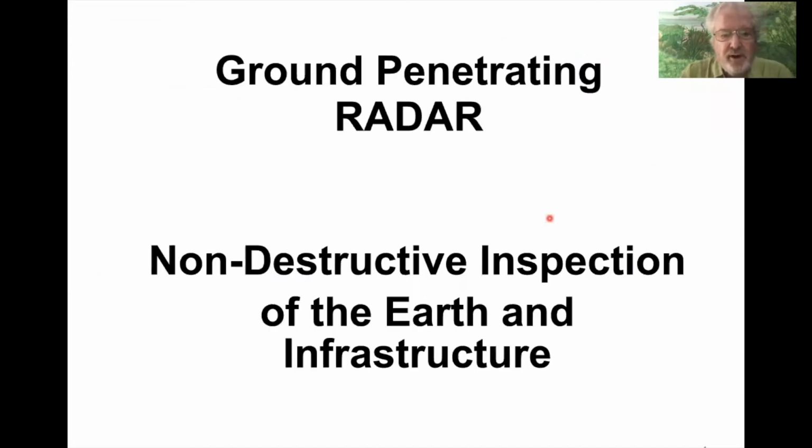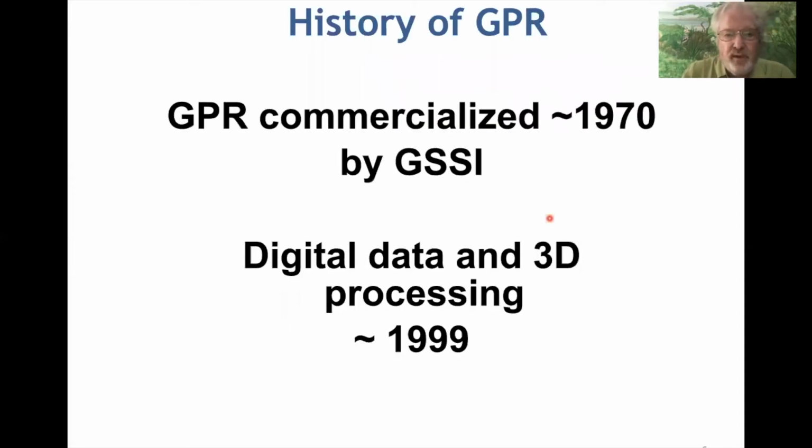Okay, ground penetrating radar. It's a non-destructive inspection of earth and infrastructure. That's a general category of all of the different uses. GPR was first commercialized in 1970 by Geophysical Survey Systems, Inc. And it went digital. It was analog when it was first used commercially.